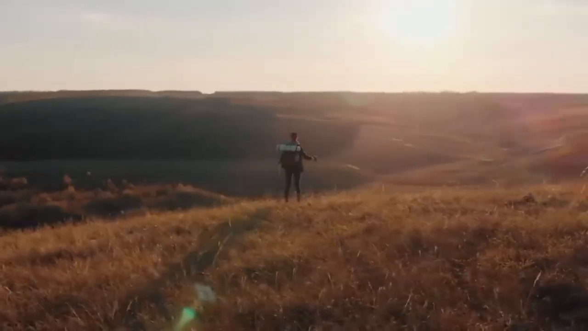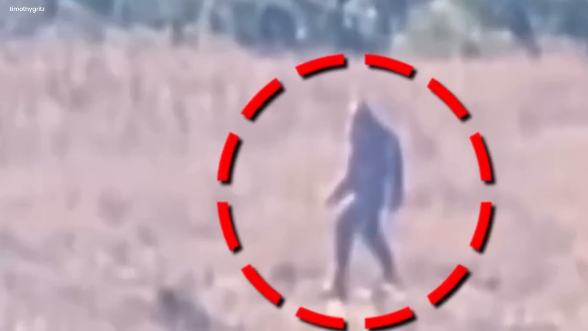Then along a solitary road winding through the towering peaks, the camera captured the presence of an immense figure. This being so tall that it defied the norms of human stature, transcending the bounds of possibility.